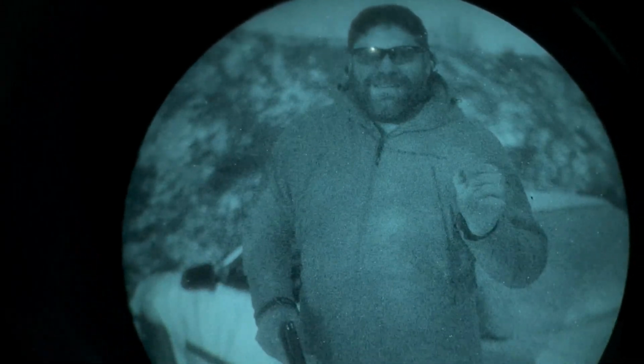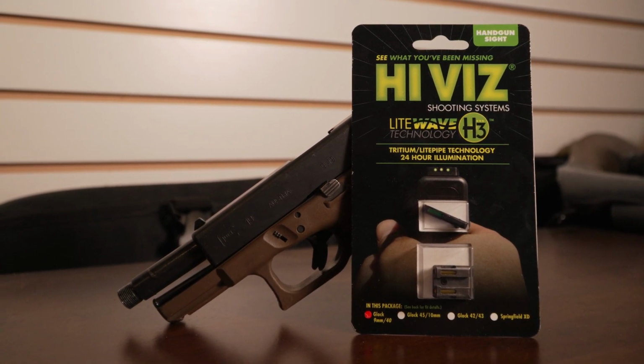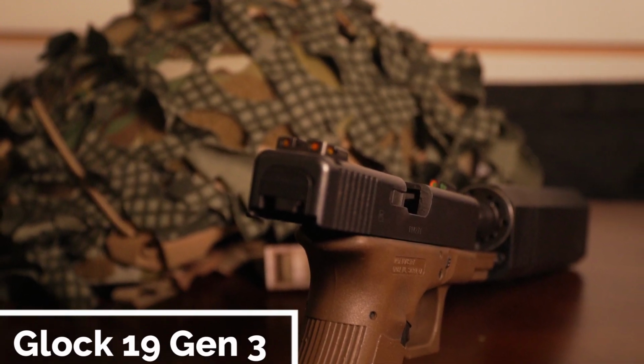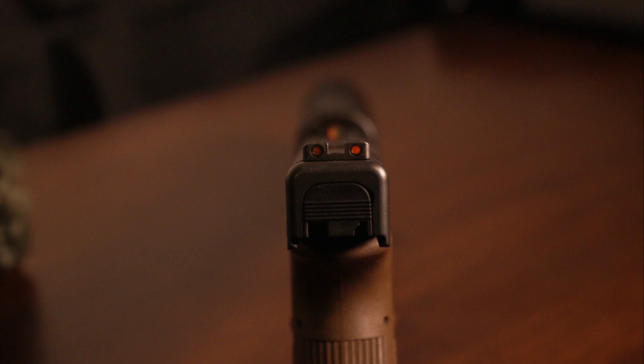We are going to be testing out the Hi Viz H3s tonight, so check this out. First thing we did is we got a set of Hi Viz Lightwave H3 tritium and fiber optic sights, and we mounted them on a Glock 19, a Gen 3. It's actually super easy to install these. You need the little tiny front sight wrench tool.